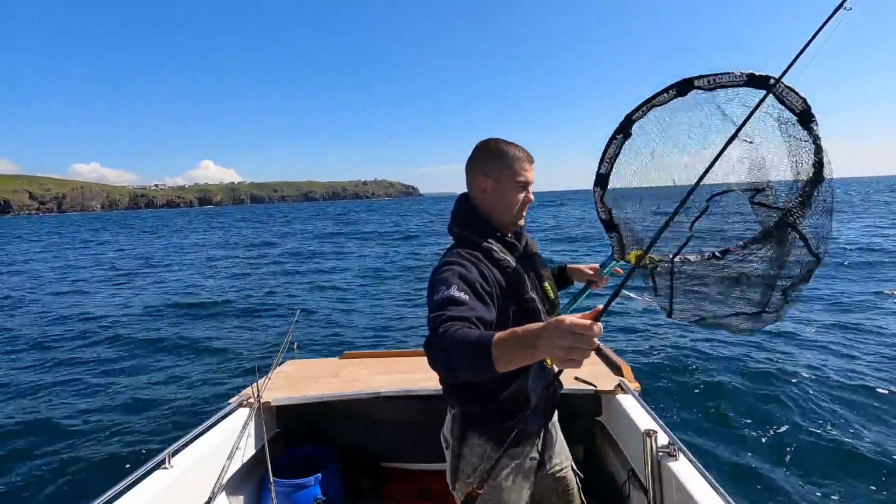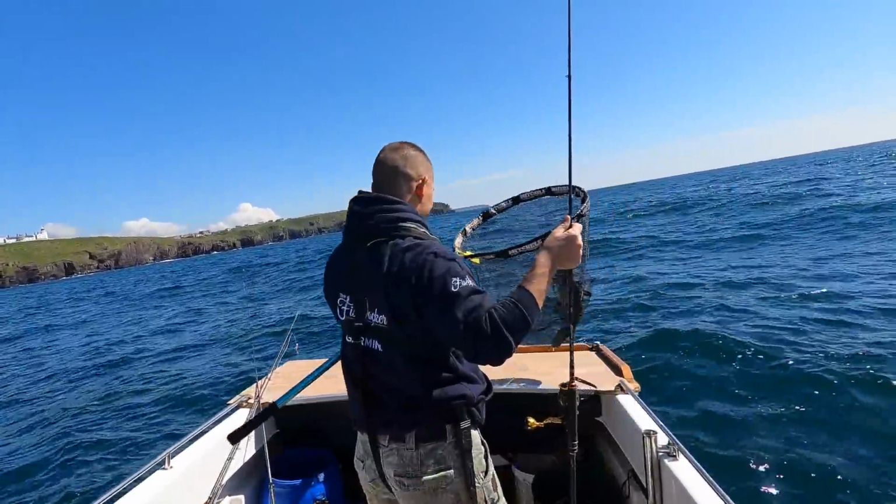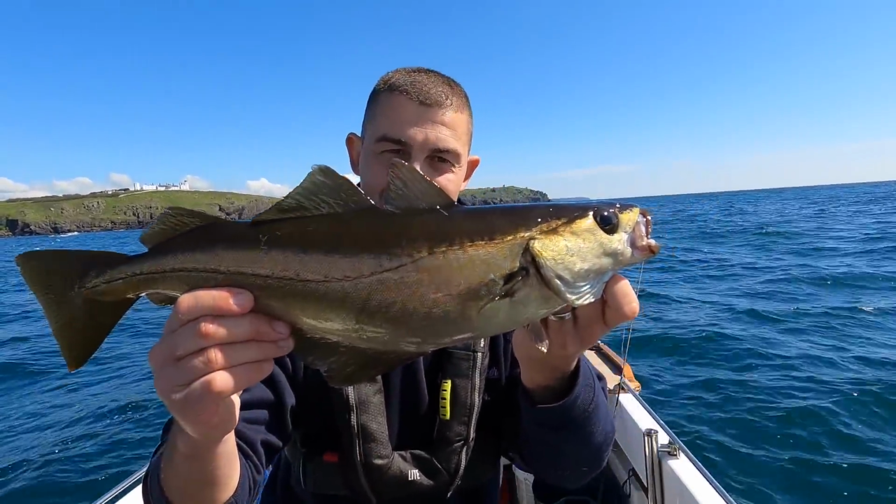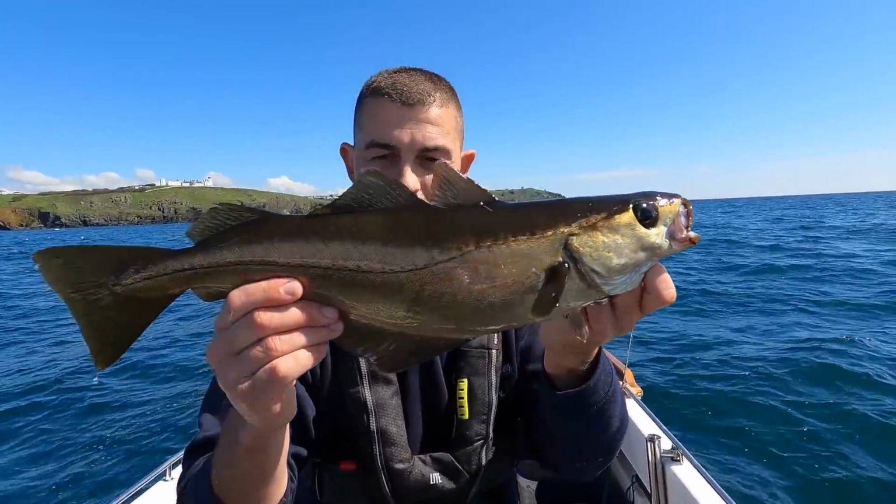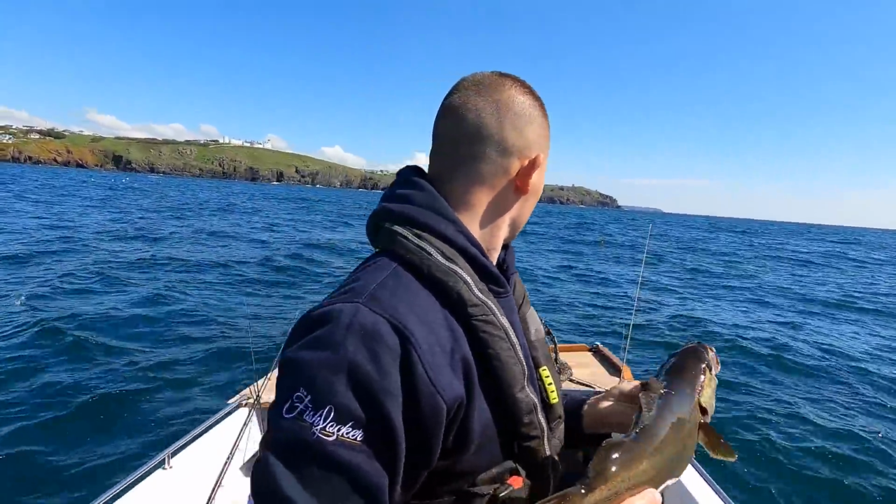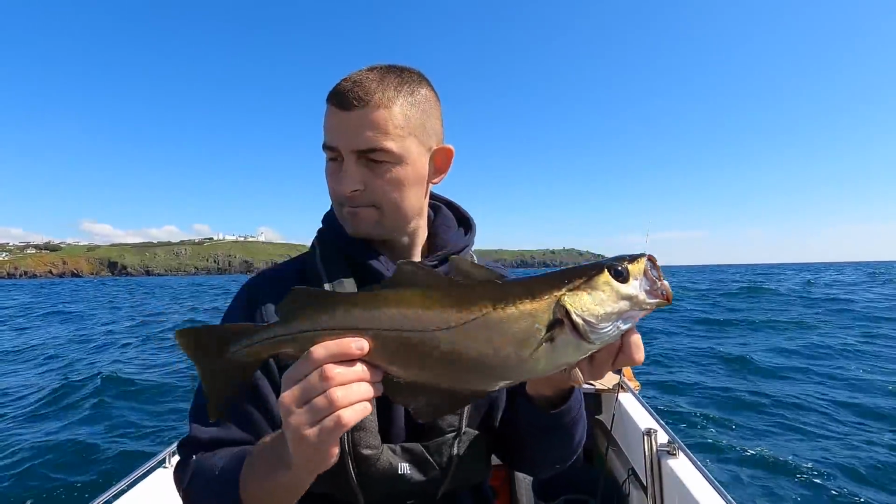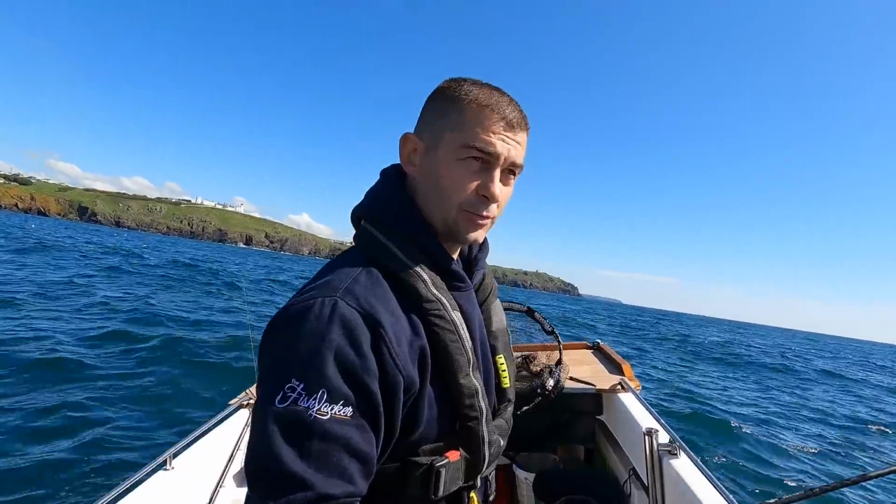Not making that same mistake again. Glad I did that with the net because the hook's fallen out in the net. A lovely pollock. They're absolutely lovely when they're living in the kelp because they've got all this motley colour down the sides. So the small lure's doing it.